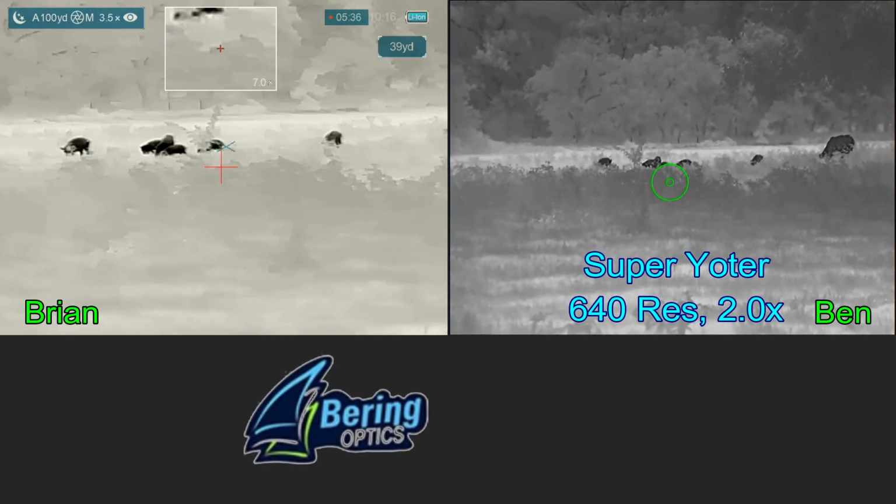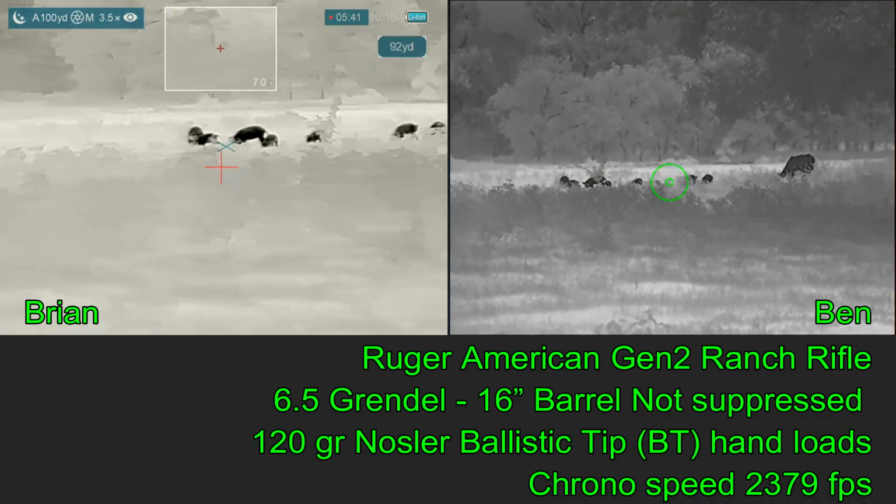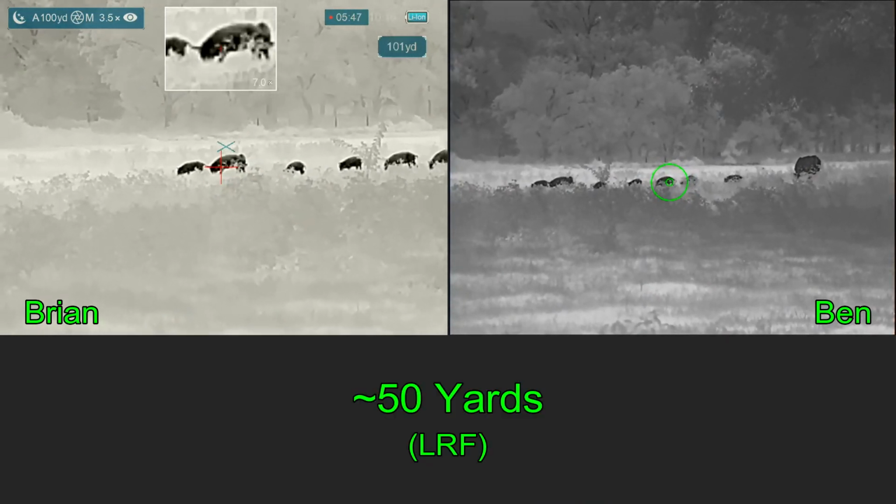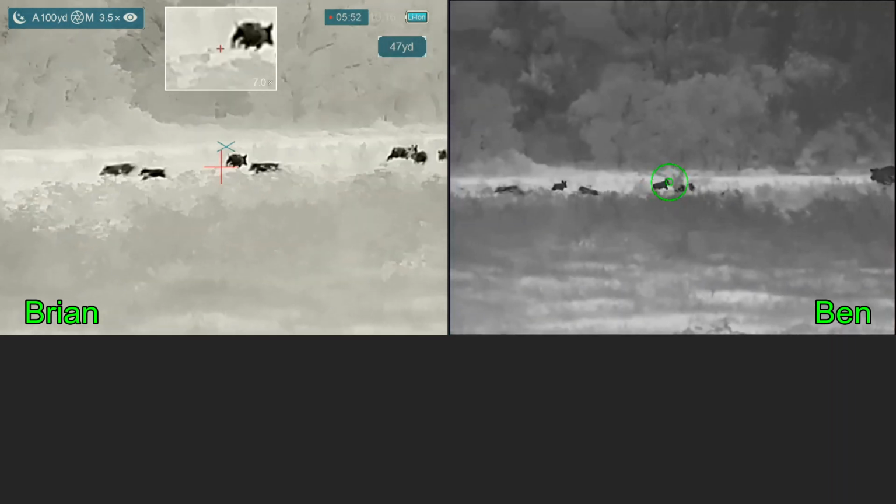Which pig do you want? You can call the pig. And instead of an AR-15, he's running a Ruger American Generation 2 Ranch Rifle, which is a bolt-action rifle. Is the shooter ready? Shooter's ready. 3, 2, 1. 2 shots and it sounded like 2 hits.